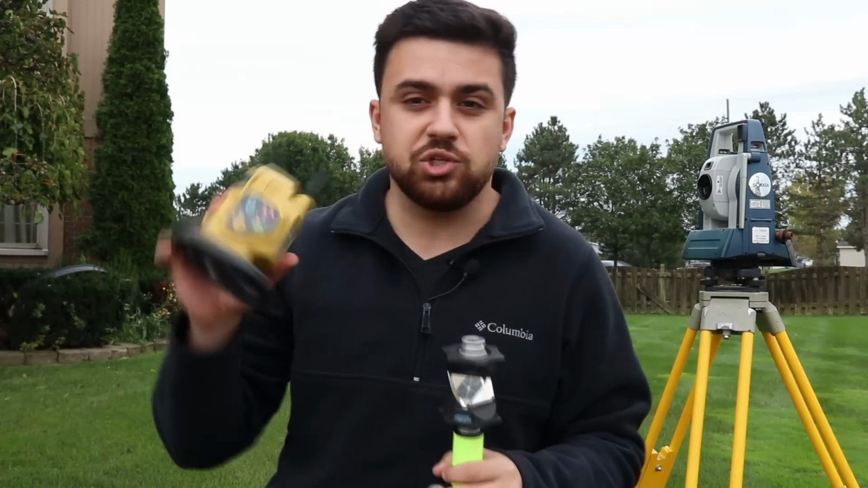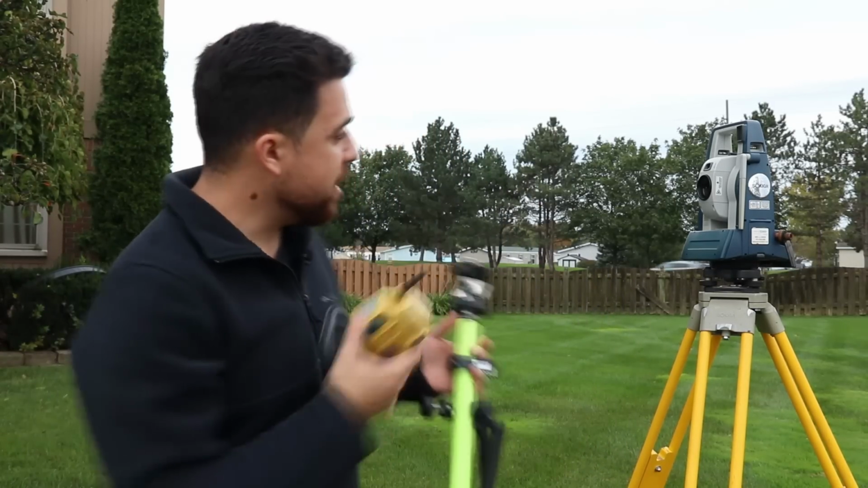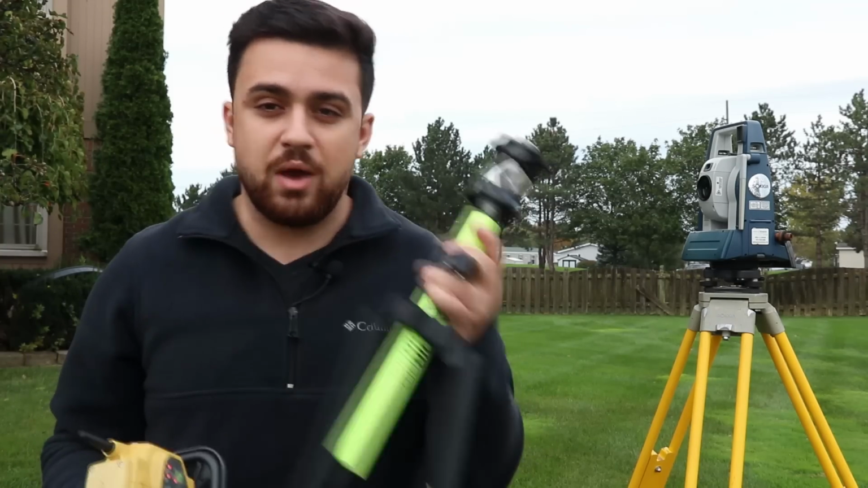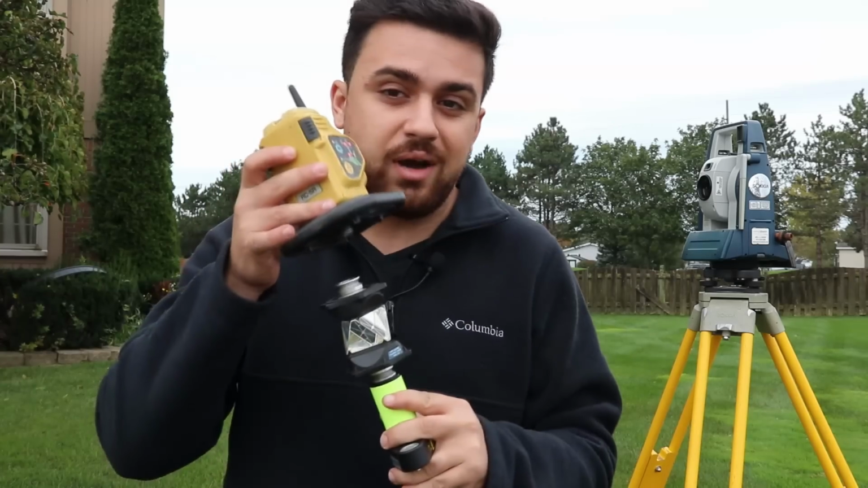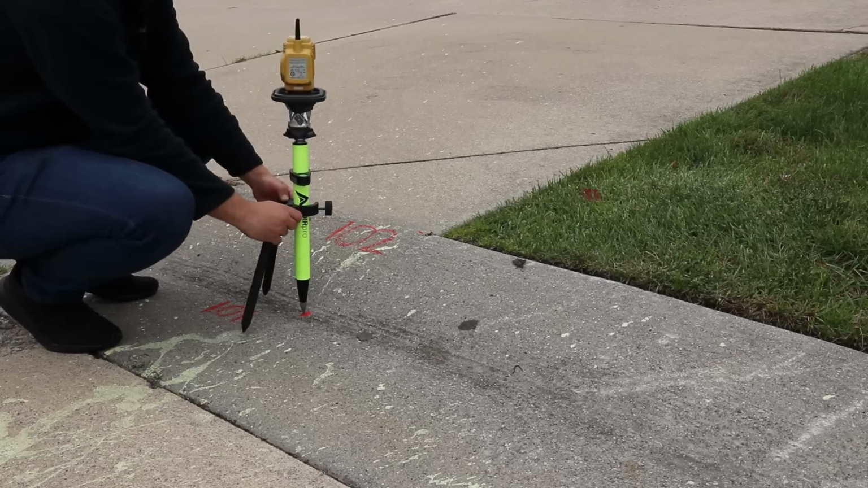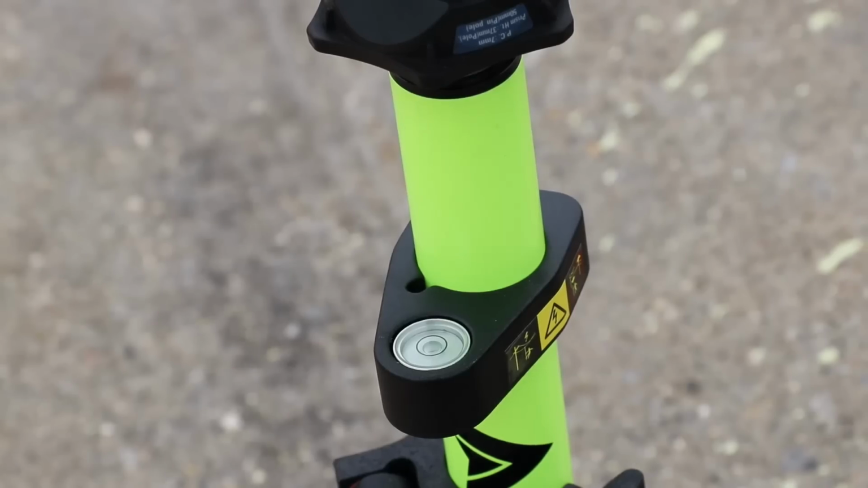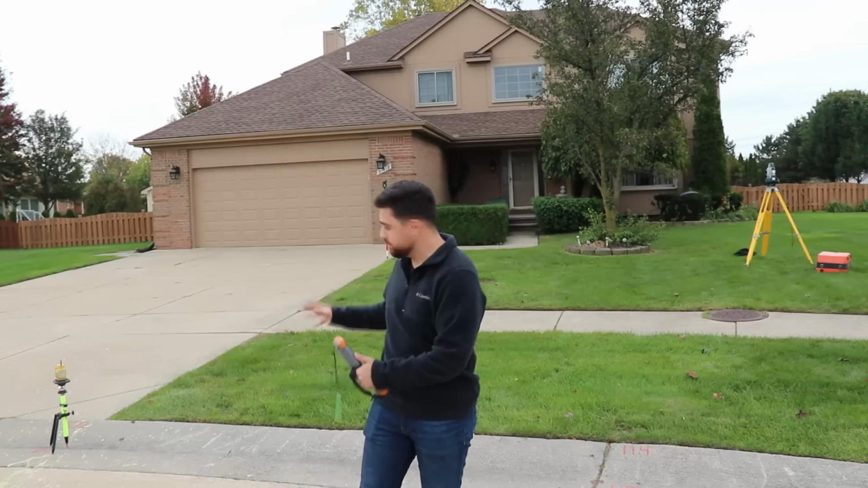I'm also going to attach this receiver sensor on top of the prism so that we can utilize the robotic functionalities in this total station, and it'll find the position of this rod without me having to point at it. This does not impact the height of the rod as this is going on top of the prism. All right, looking good. I'm going to start by setting the rod here on point number 101. Okay, and the bubble is leveled. All right, now I'm going to have the total station search and find the prism.